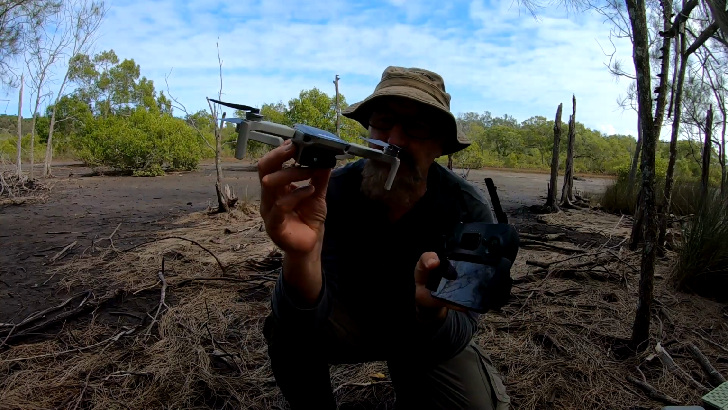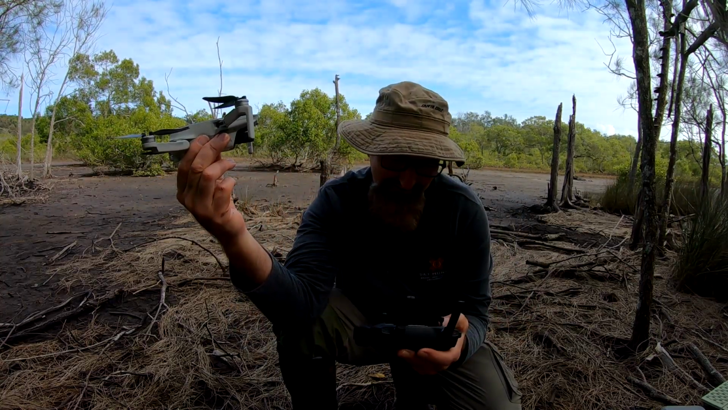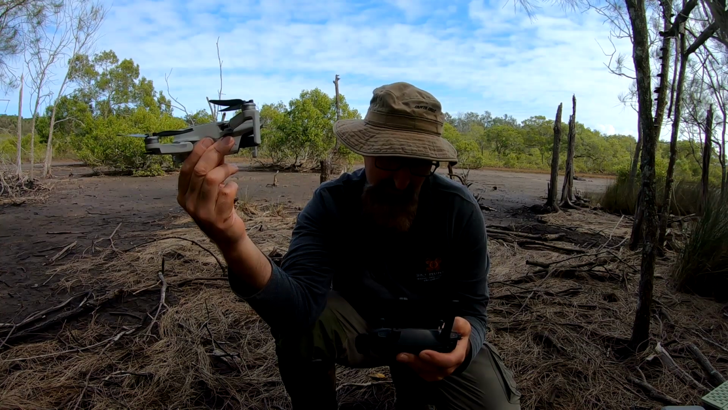Little fella survived another mission. She got a bit windy up there. It's getting strong wind warnings all the time.